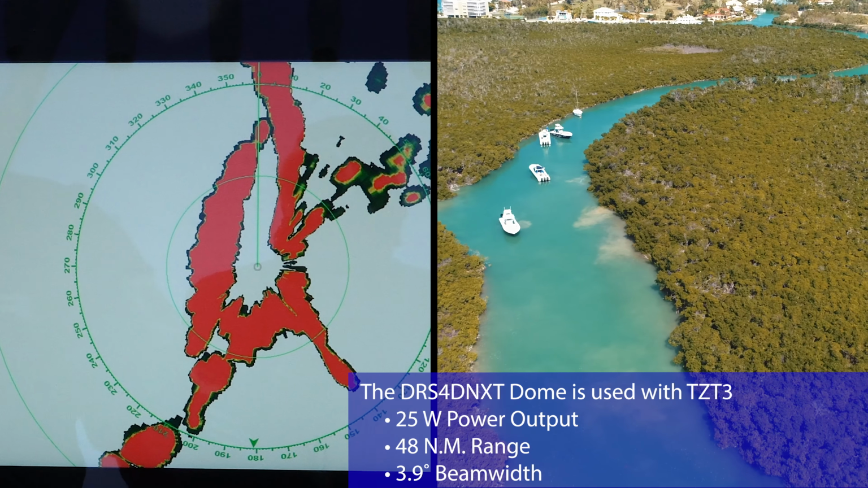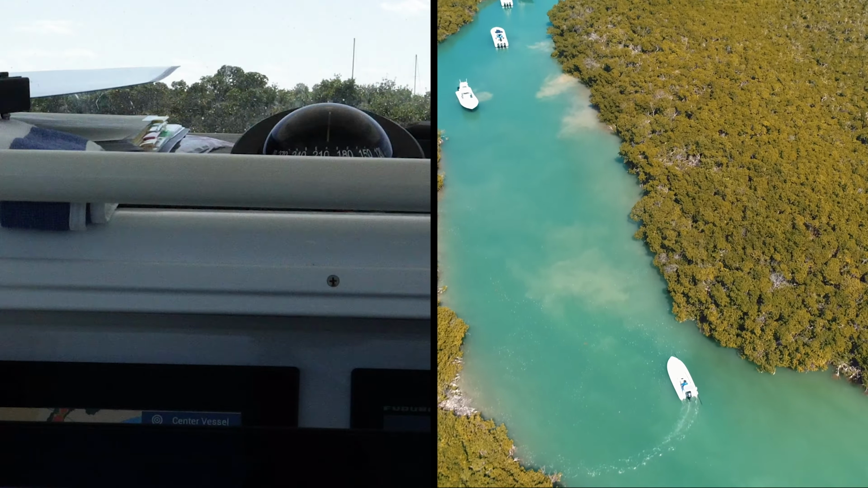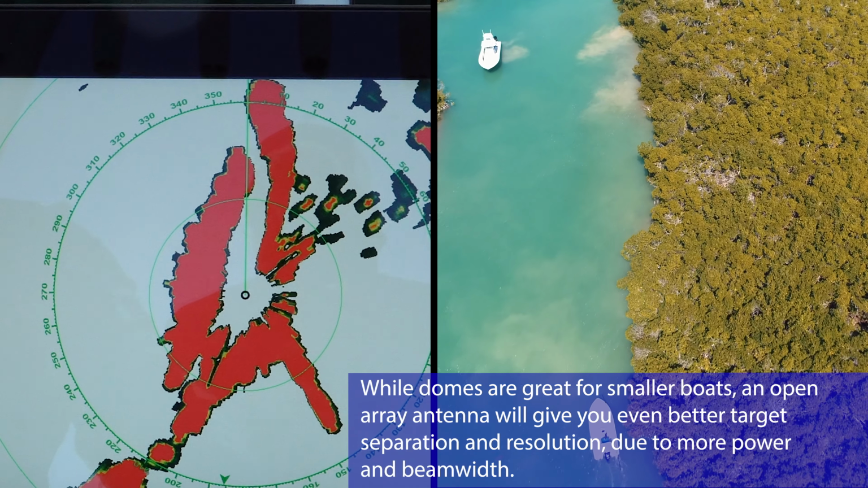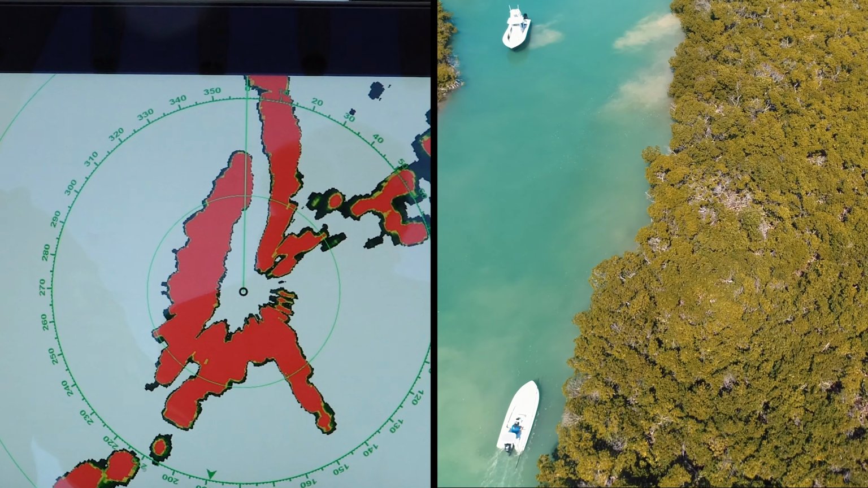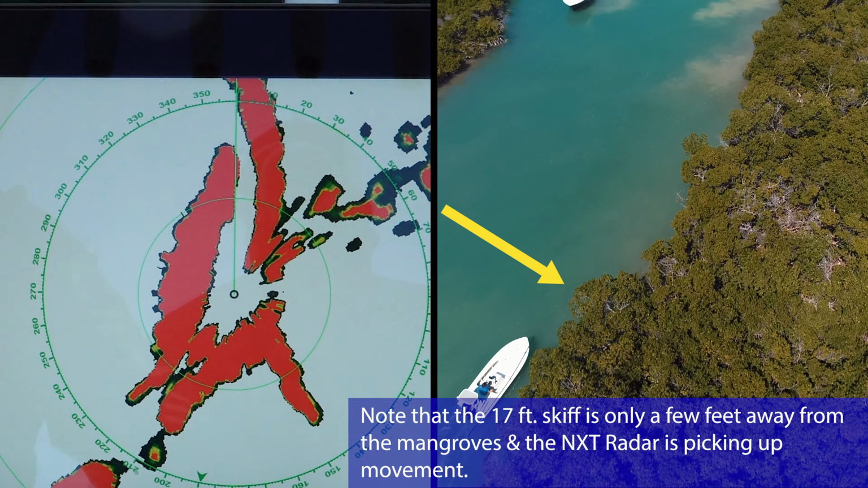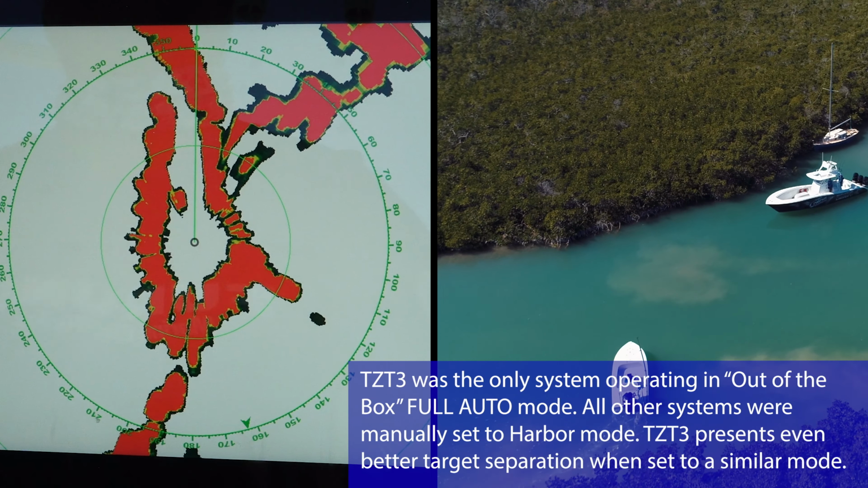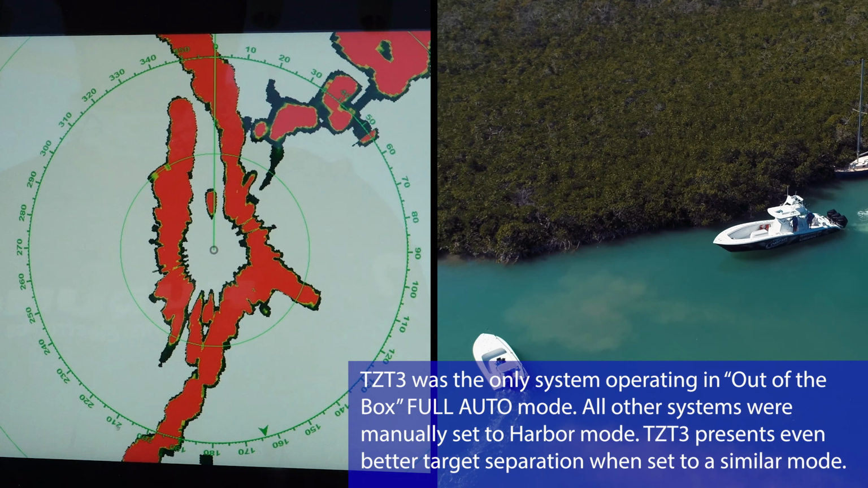Yep, so as he's coming back. Pretty tough challenge for these dome radars. You just see that bump coming at us right there? Yep, that's him. But he's blended in with the mangroves on the left side. So there he is right there. He'll just start to separate. Yeah. Boom. Right there. See that? Okay, all right, so now he's got good separation.